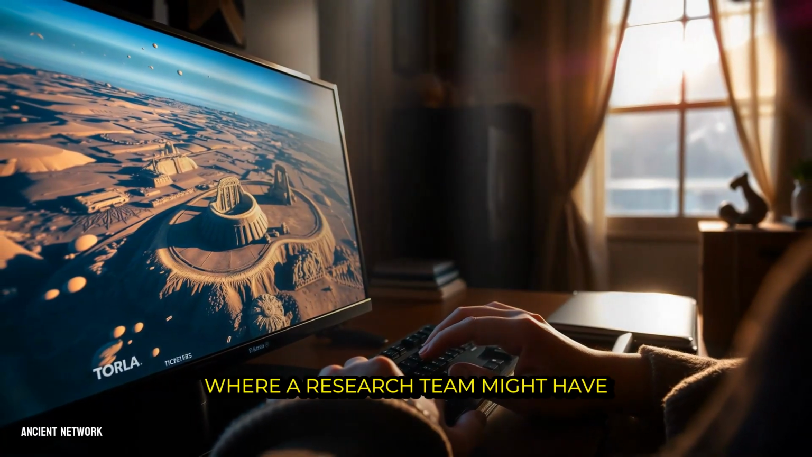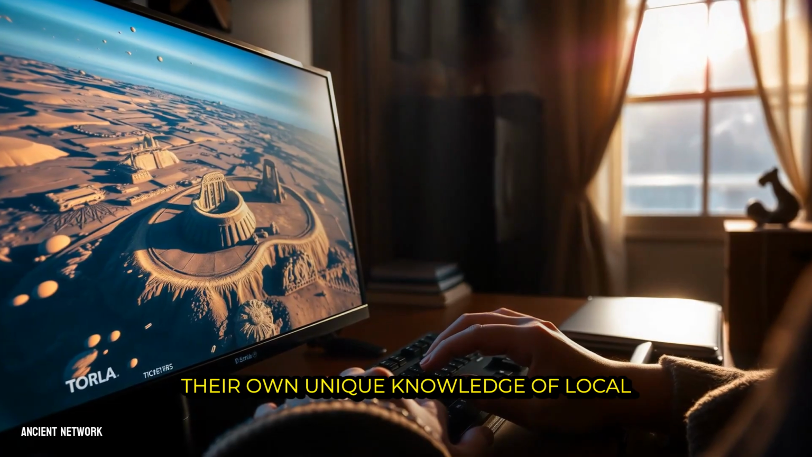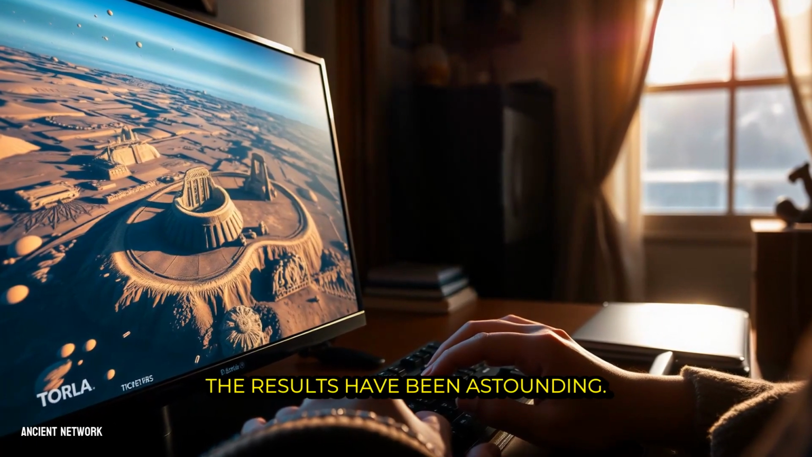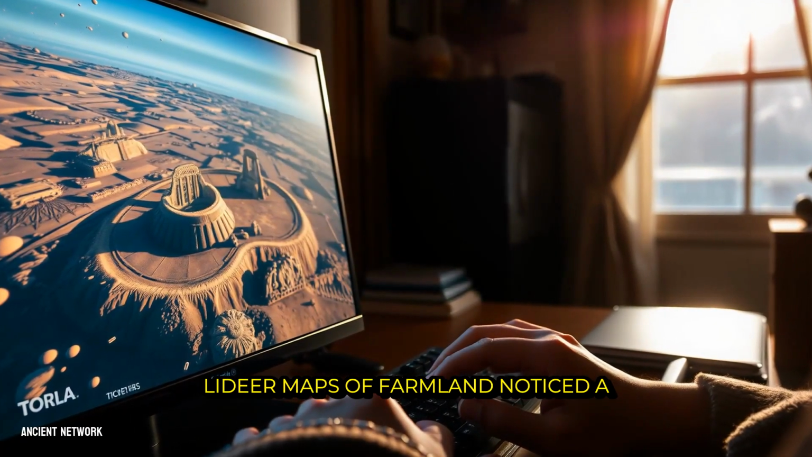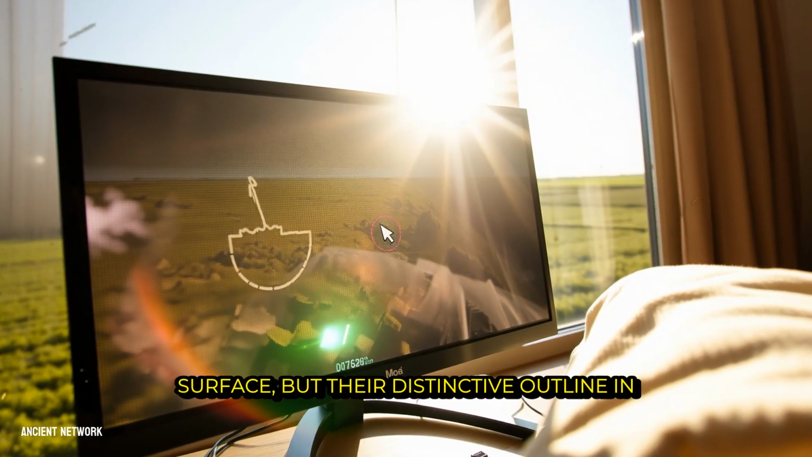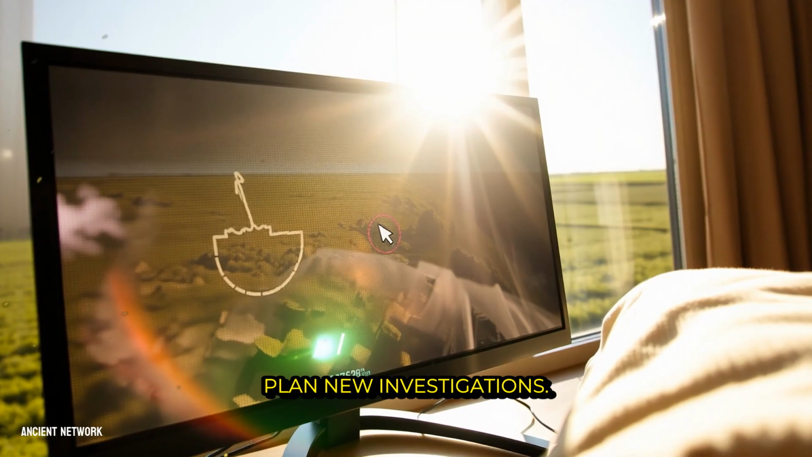Where a research team might have a few months to analyze a dataset, thousands of eyes can scrutinize it indefinitely, each person bringing their own unique knowledge of local geography, historical records, or simply a patient, observant eye. The results have been astounding. In Norway, a hobbyist studying public LiDAR maps of farmland noticed a series of subtle, ship-shaped anomalies in the soil. These were not visible on the surface, but their distinctive outline in the elevation data strongly suggested Viking ship burials, leading archaeologists to plan new investigations.